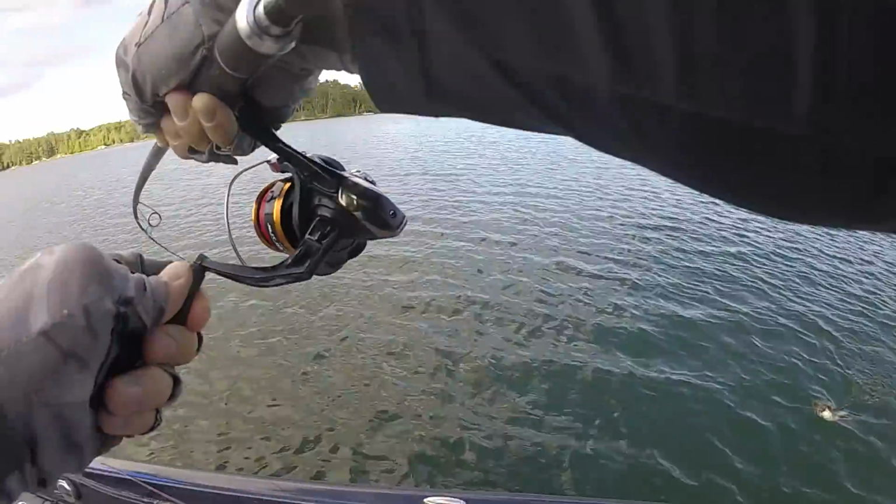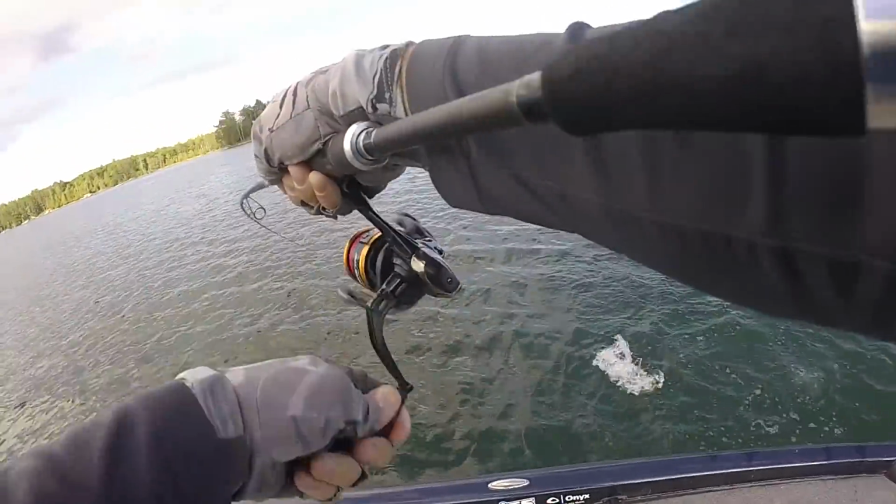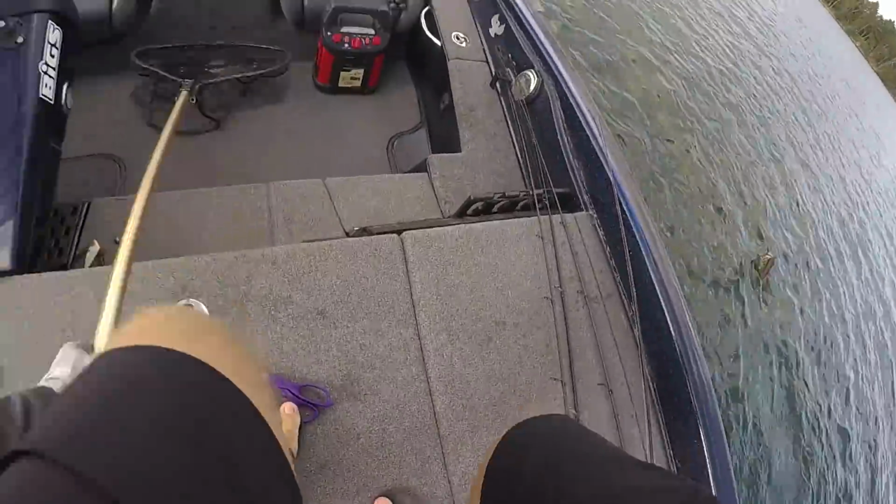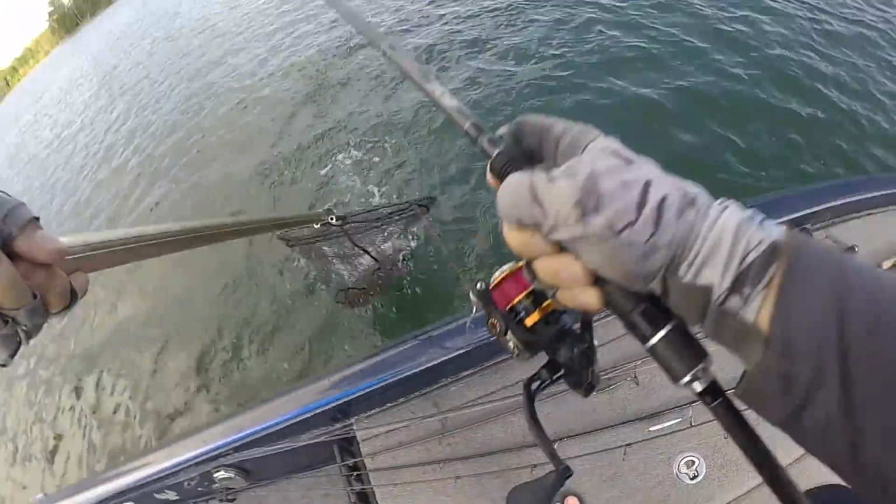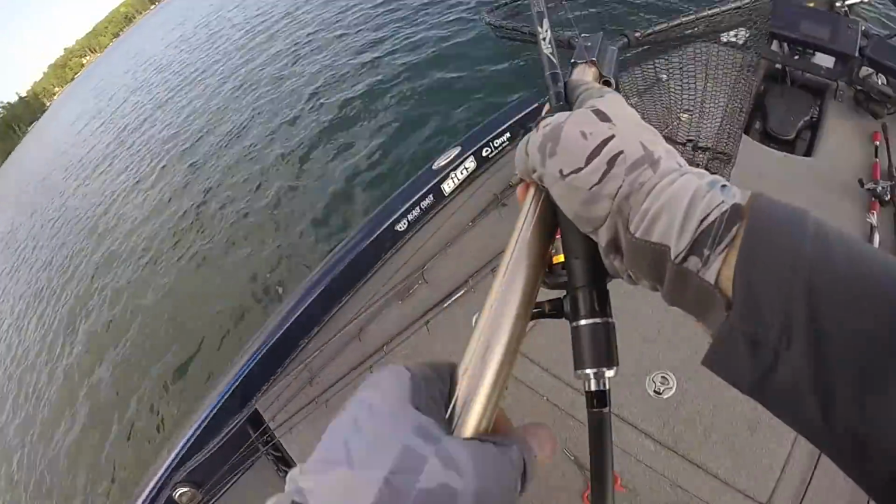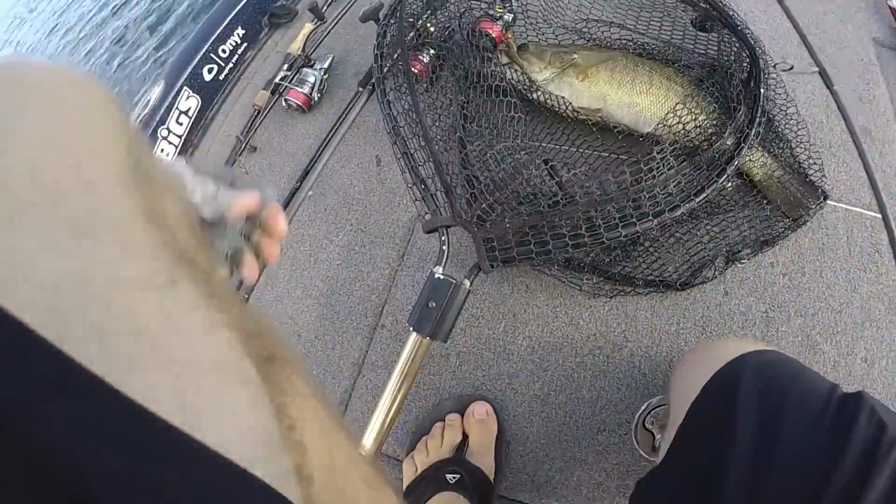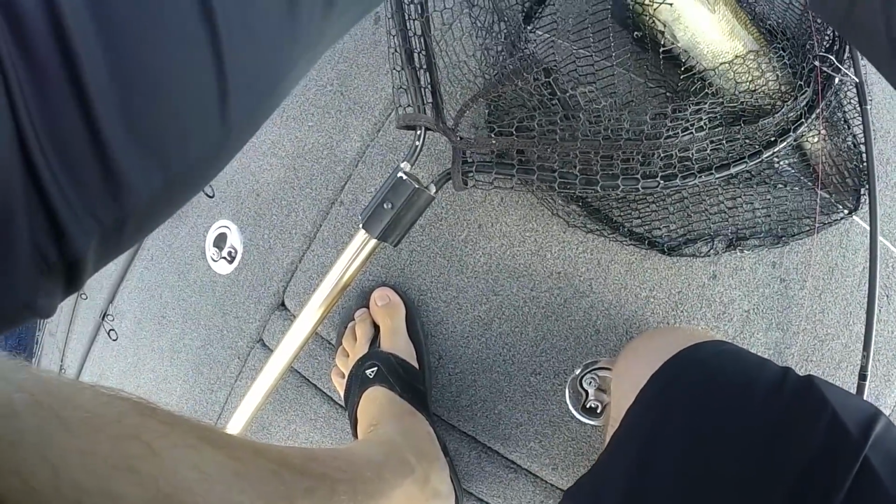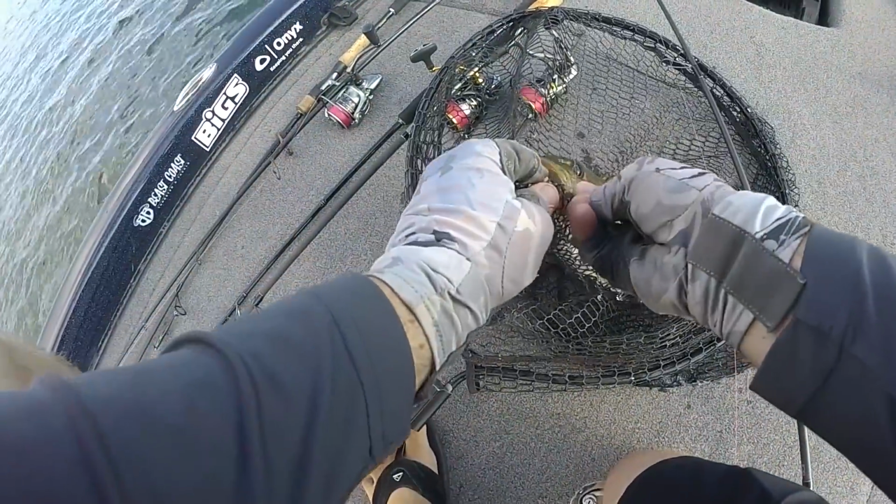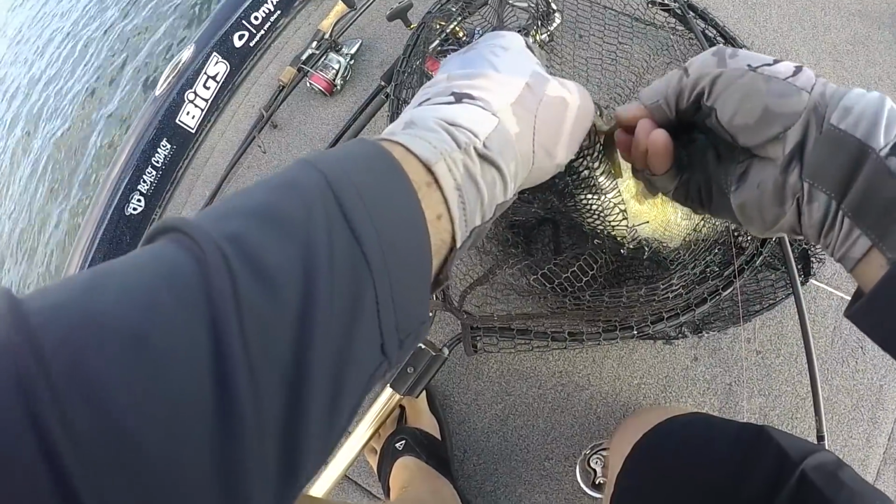That's a good fish. And I know there's like 2 or 3 more just like it down there. Look at that. That's a 2.5 or 3 pounder. I don't know how I would catch these fish if I didn't have Panoptix.